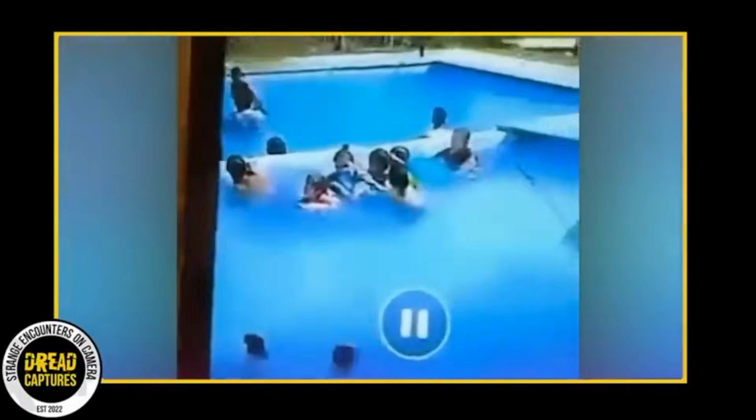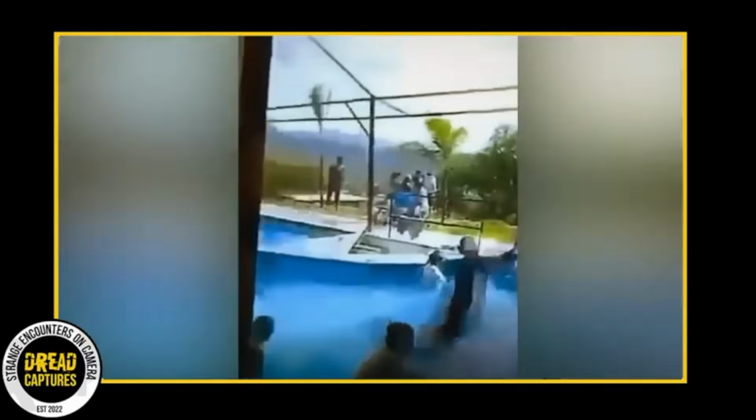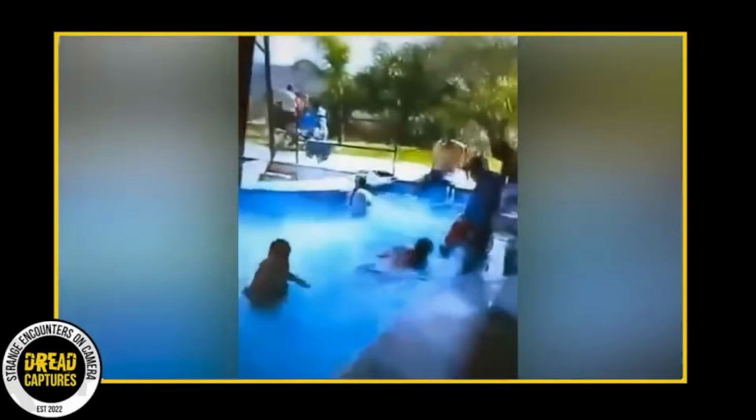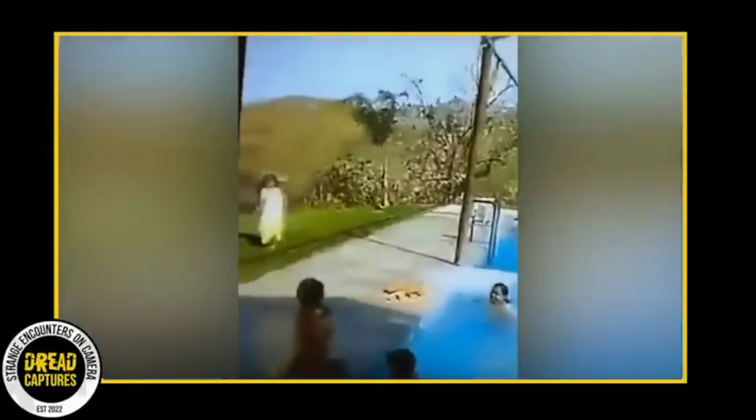In a video clip recently uploaded to TikTok, viewers are treated to a lively pool party scene. At first glance, it looks like any other joyful gathering, with people laughing and splashing around. But on closer inspection, something strange stands out. I encourage you to give it another watch, especially towards the end. There's a moment that's captured the attention, and sometimes the apprehension, of many.